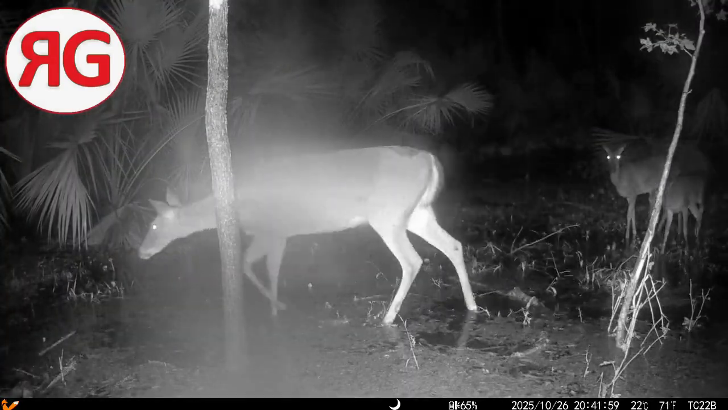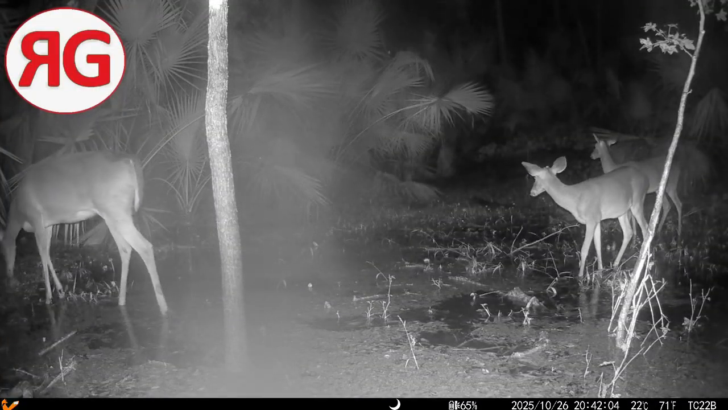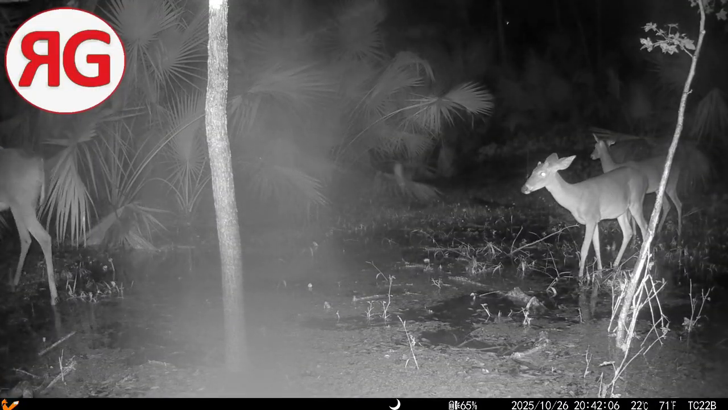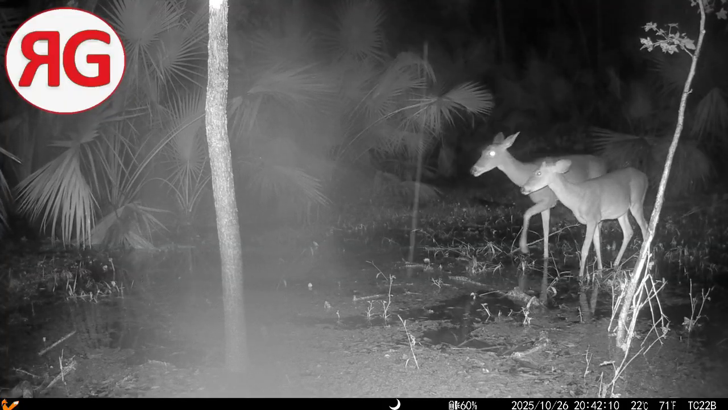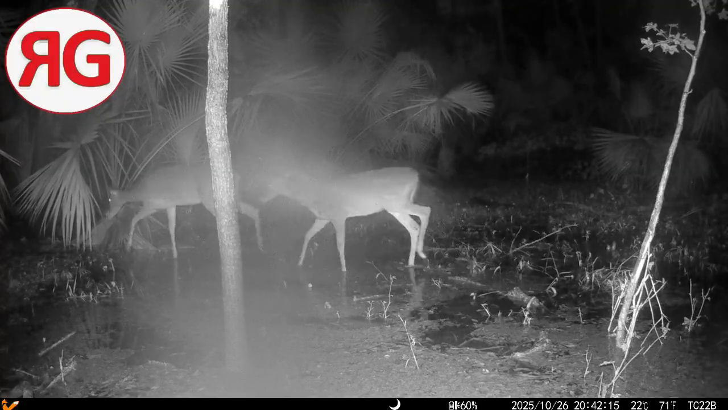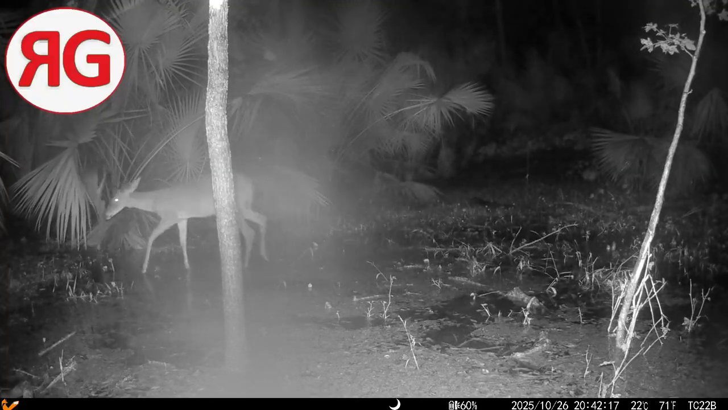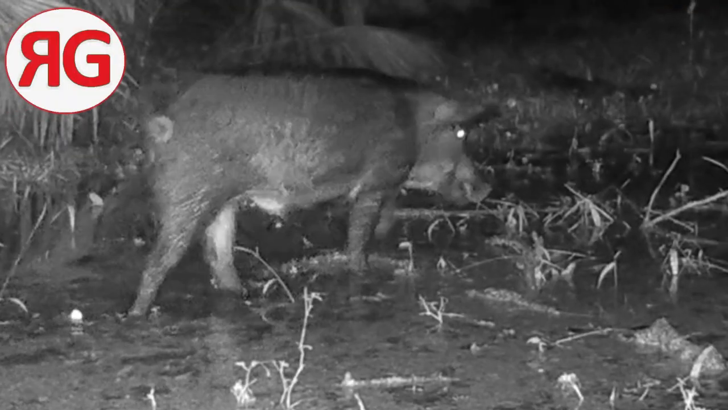There was another rainy night. Some deer wandering through the standing water there. Yeah, they're walking through. There's a bear. Yeah, he's kind of far away and it's dark. It's hard to see him, but yeah, here's another pig wandering through.